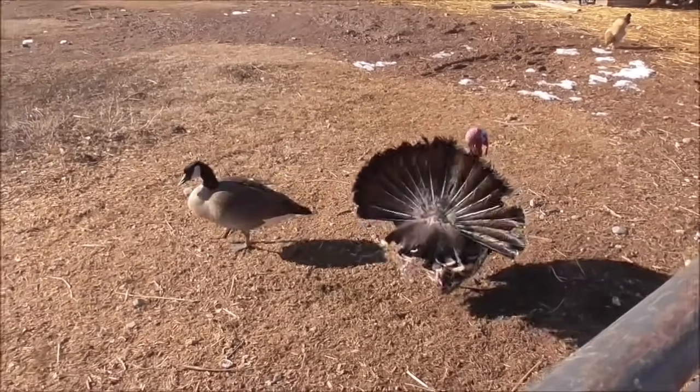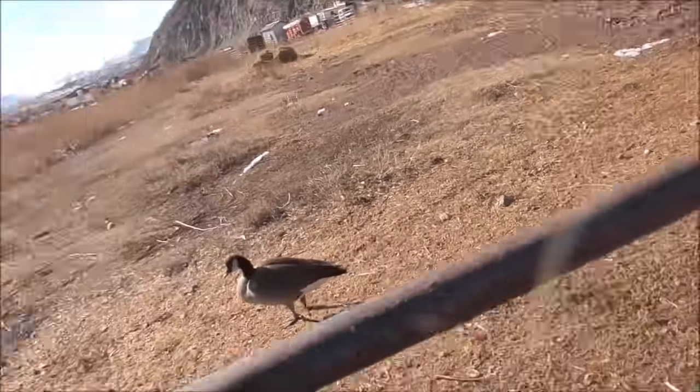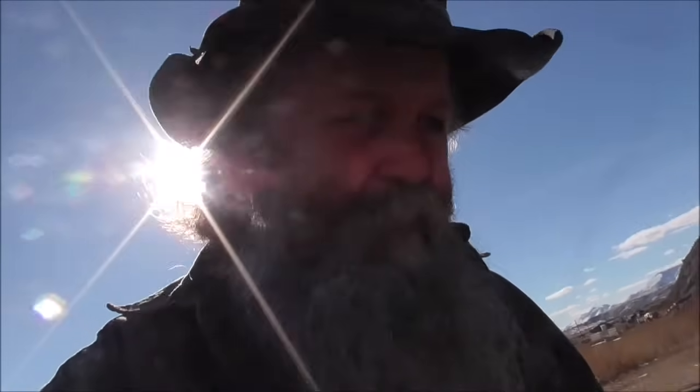I think that duck or goose thinks it's either a burro or a turkey most of the time. Anyway, good morning. What a pretty day.